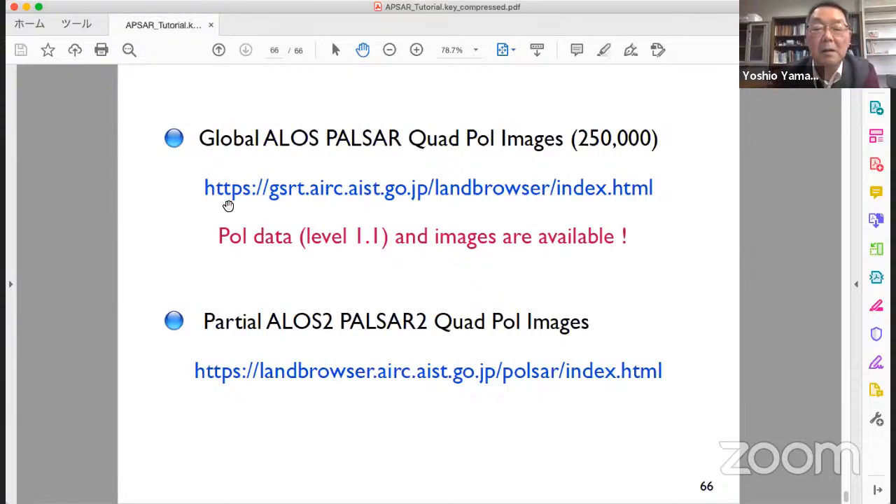On this website, the land browser index HTML, polarimetric data, scattering matrix data, level 1.1, and the decomposition images are available and downloadable.